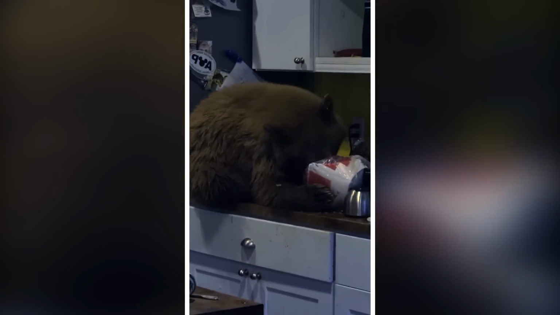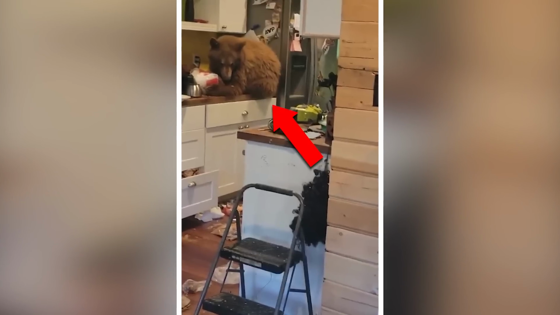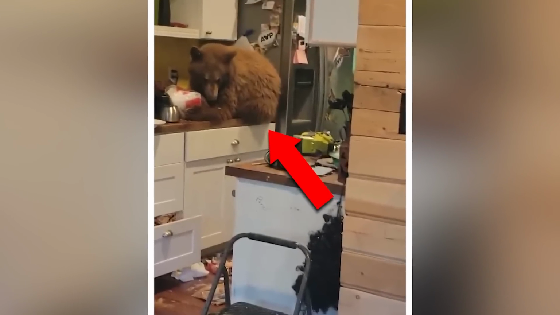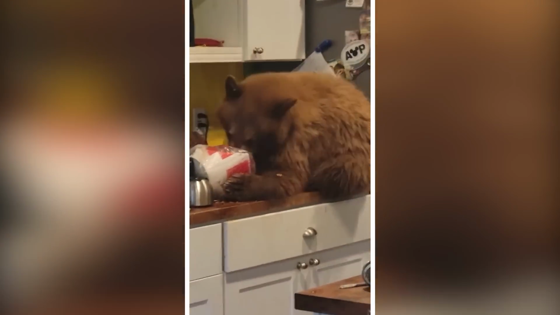The kitchen is a mess, showing the bear's determined search for food. Despite attempts to scare the bear away, it stays put, leaving the homeowner wondering what's next. Will the dog arrive to chase the bear away? Will the bear leave peacefully, full and happy? The video ends with a cliffhanger, leaving us curious and hoping for a safe ending.